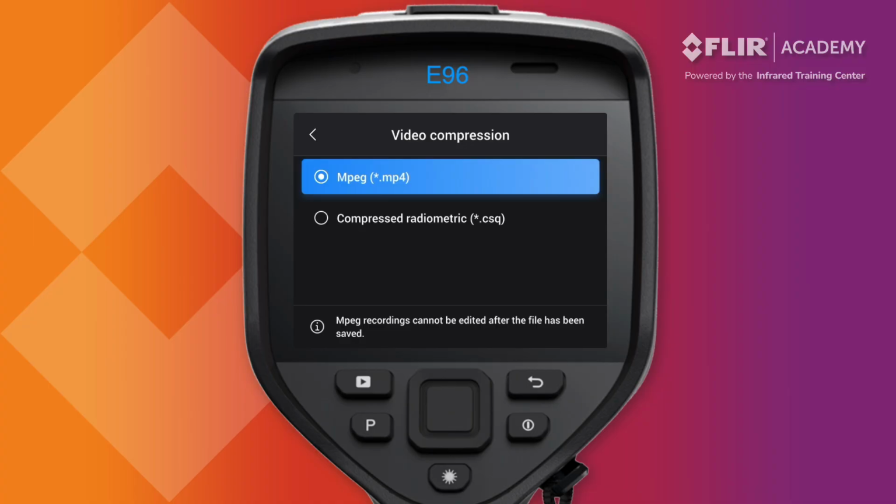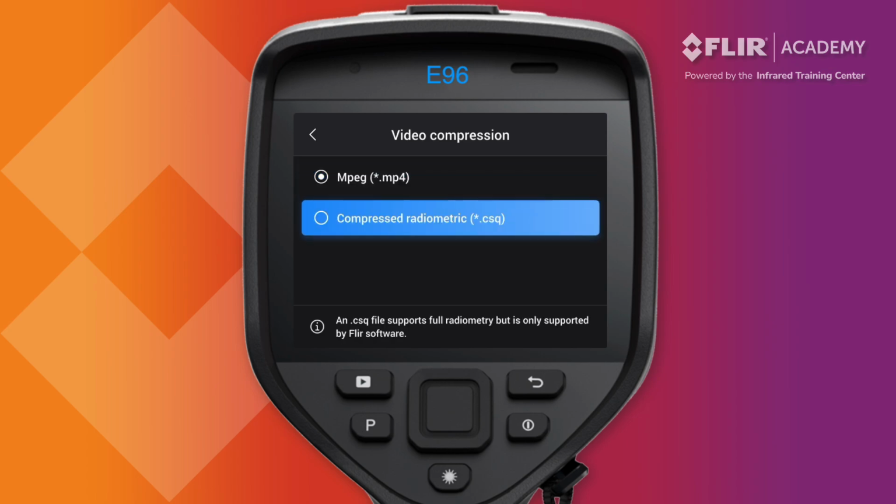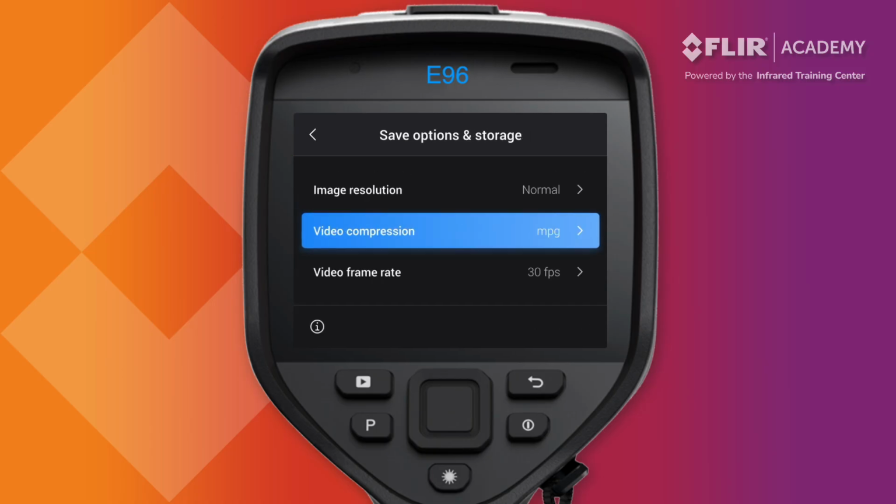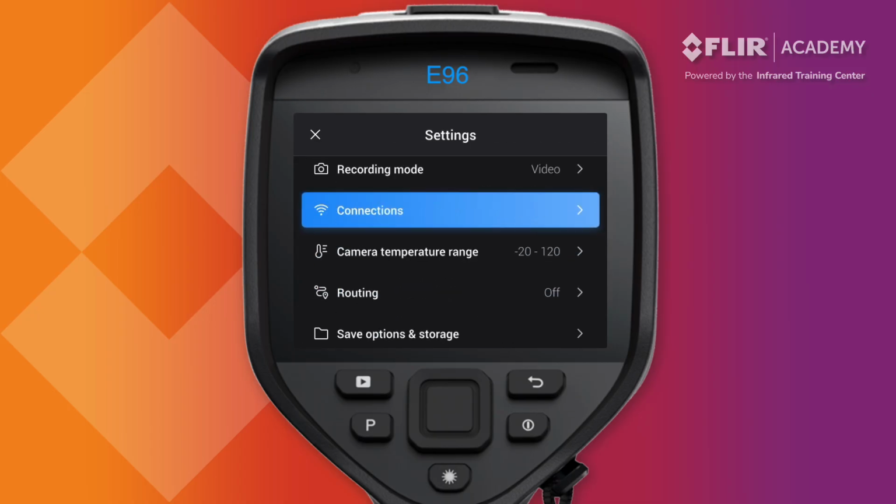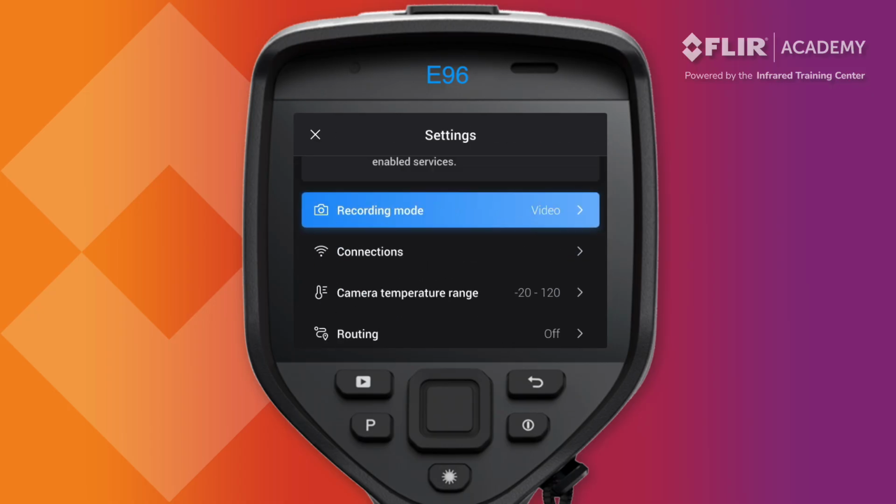To capture a video that contains temperature data, operators should use the compressed radiometric option. This saves all temperature information from every frame in the video file. That data can then be opened in FLIR Thermal Studio, where you can analyze that information as well as adjust span and level, change color palettes, and much more.